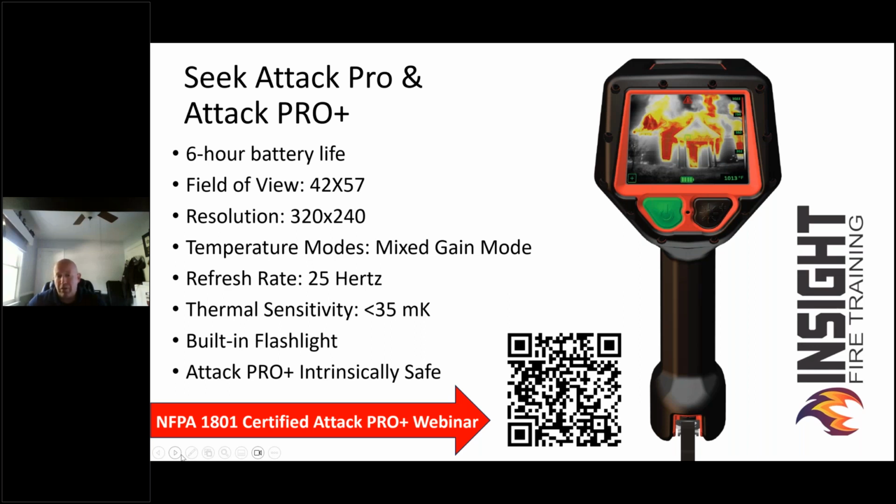It has a built-in flashlight, which I must admit I was not a big fan of at first, and then when I got it in my hands, I like it a lot. The only thing I wish they'd done is switch the flashlight lens and the germanium lens, because if you push that button on the right-hand side and turn the flashlight on, and you reach around to wipe the lens, the lens on the right side is lined up with the flashlight button. That frustrated this simple firefighter. I had to teach myself right for sight, because I was reaching across and wiping the flashlight lens instead of the germanium lens. I'm sharing with you my failures, okay?